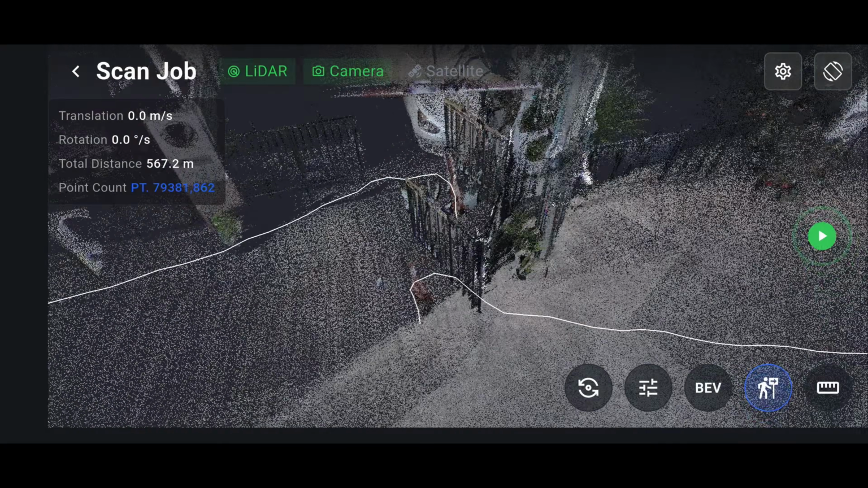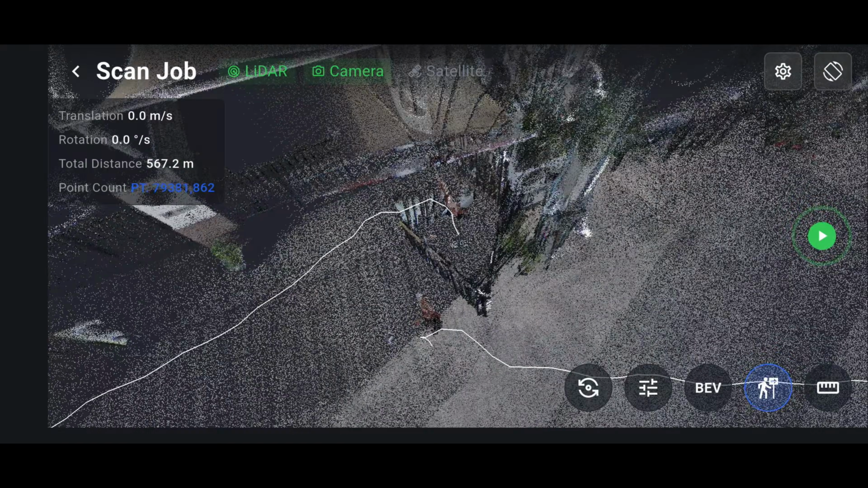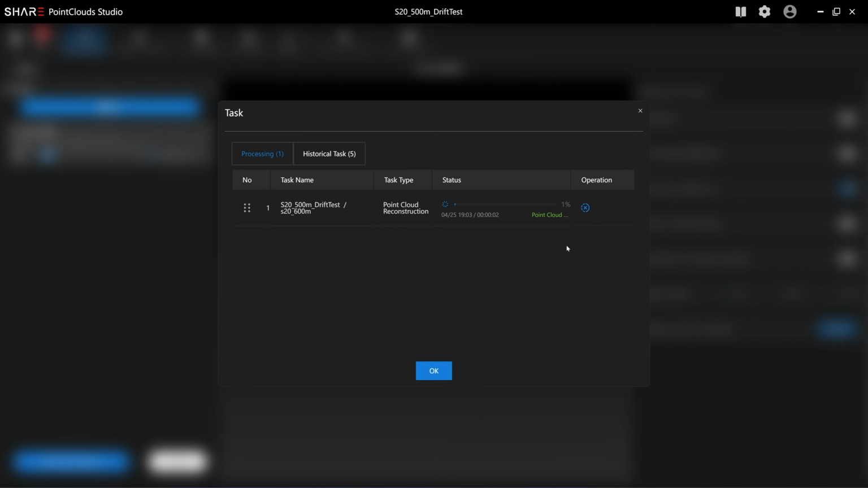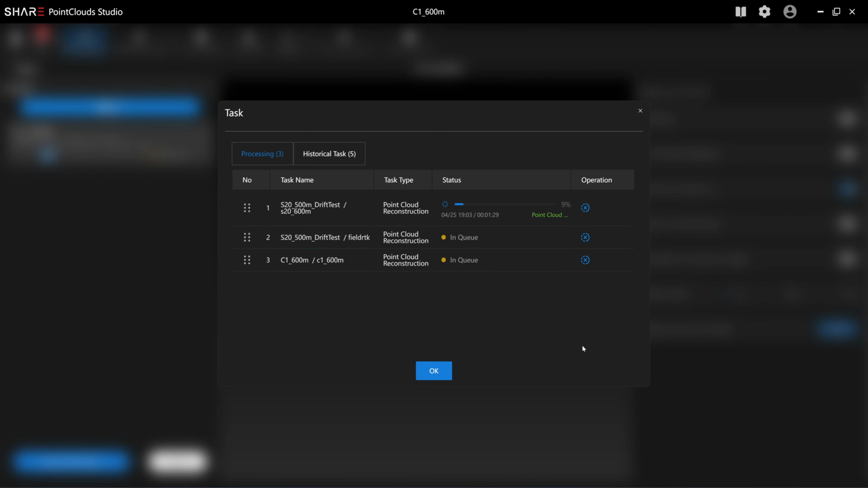Next, I will remap the data in my Cloud Studio to check if it can successfully close the loop this time. For the SHARE S20, I will remap without using RTK, since here I'm testing the performance of the SLAM loop closure. And here are the settings I'm using for the SHARE C1. Both the SHARE S20 and the SHARE C1 took about 33 minutes to process the scan data.